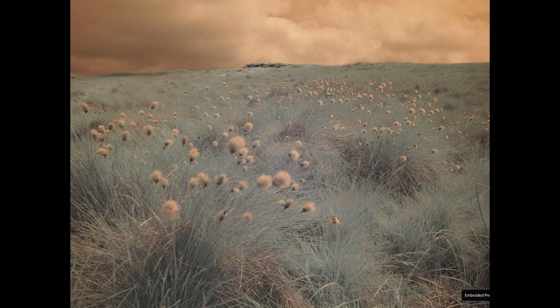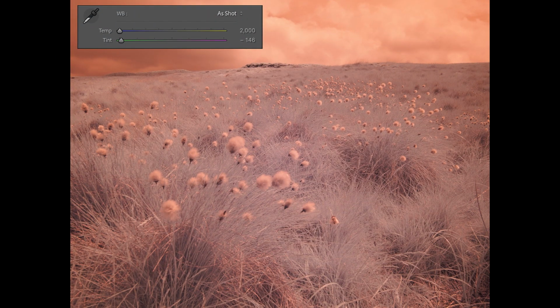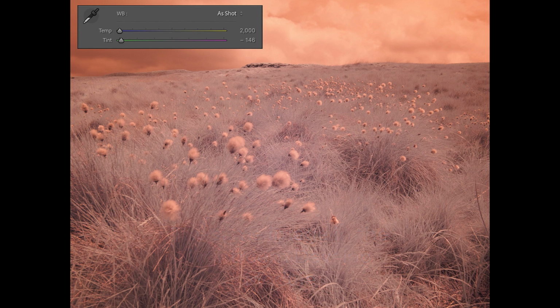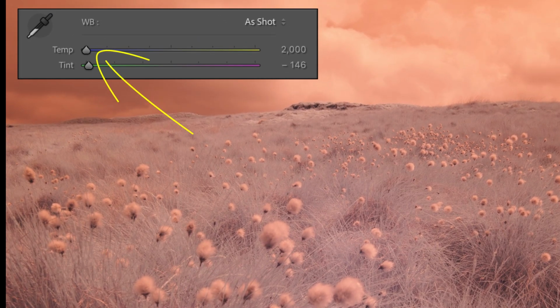But setting a white balance in the camera doesn't mean that that's what you'll see when you come to process the RAW file. Look what happens to this image when I take the RAW file into the Lightroom Develop module. It now has a strong red colour cast. The reason this happens is that the white balance settings in Lightroom can't handle the values needed to match the camera's white balance. You can see here that the temp slider is at its minimum but still needs to move further to the left. Incidentally, if you're wondering what a regular daylight white balance setting produces, here's an example.